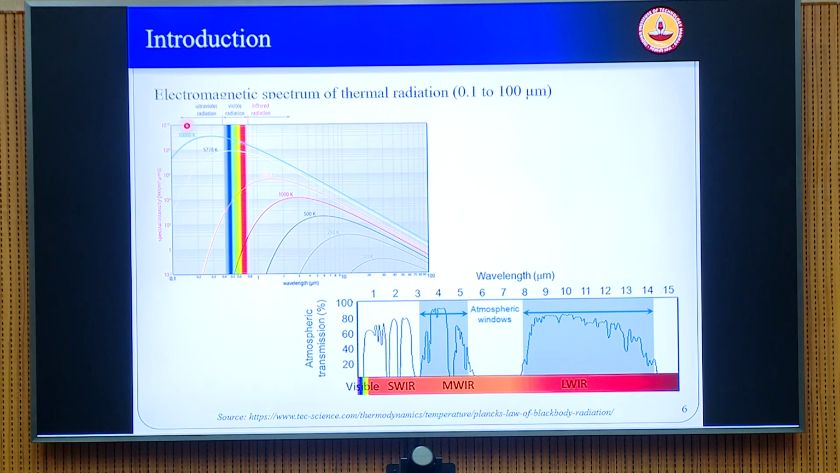And this tells you that the larger the temperature of the body, the peak of this emissive power shifts towards smaller wavelengths. As you go towards larger wavelengths, the peak shifts towards the bodies with smaller temperature.